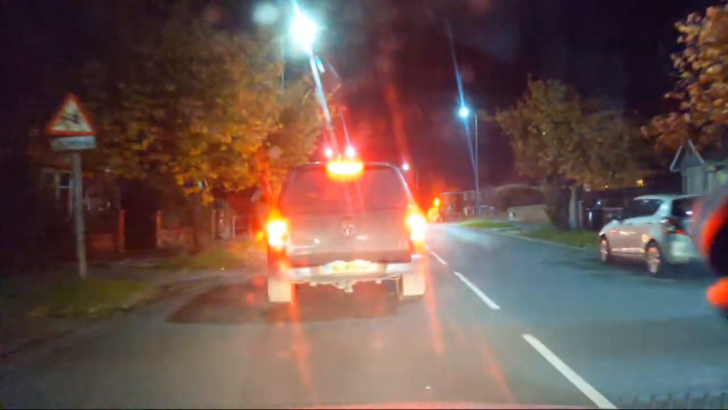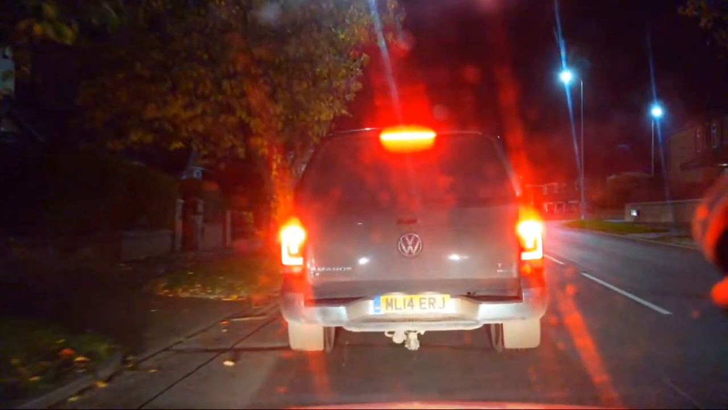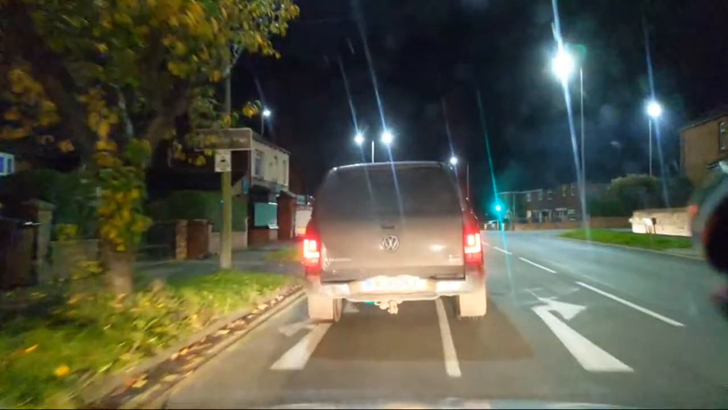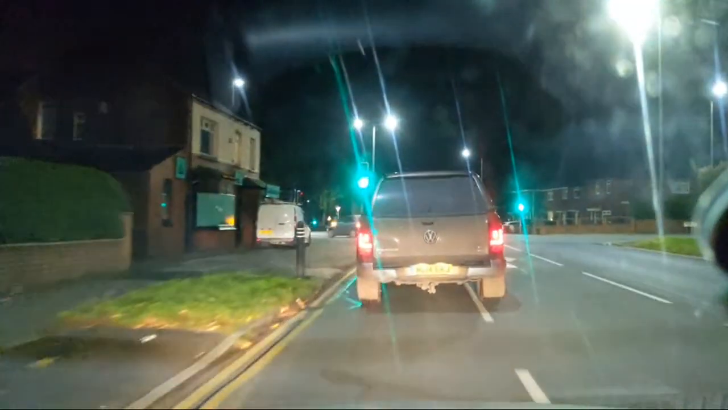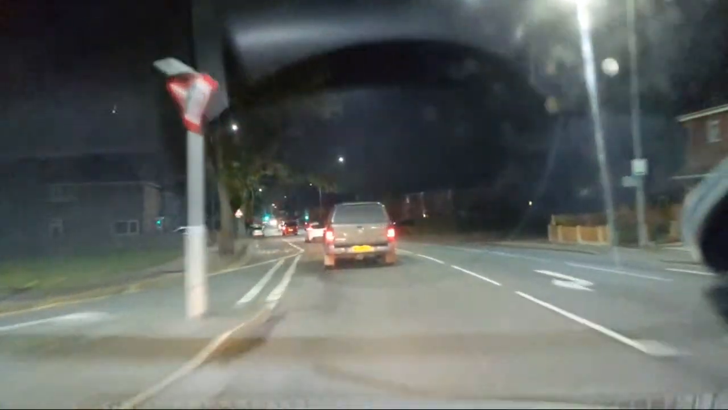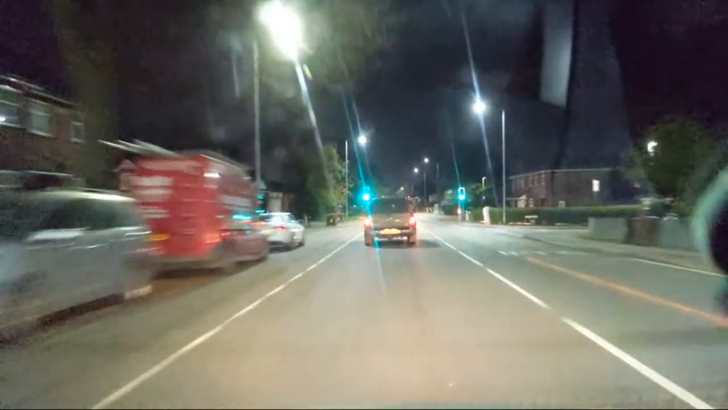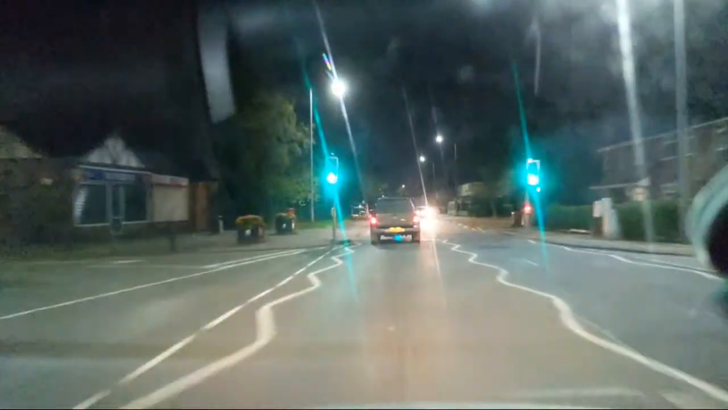There's too many cars in front. To be fair, there's about 5. Braking? No, he's not. Okay. So it's just accelerated away then. There's cars in front of him. Where's he going to go?